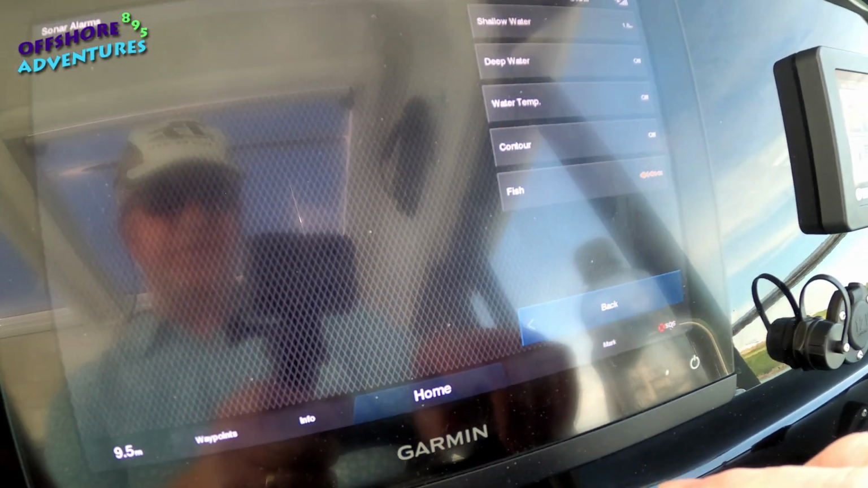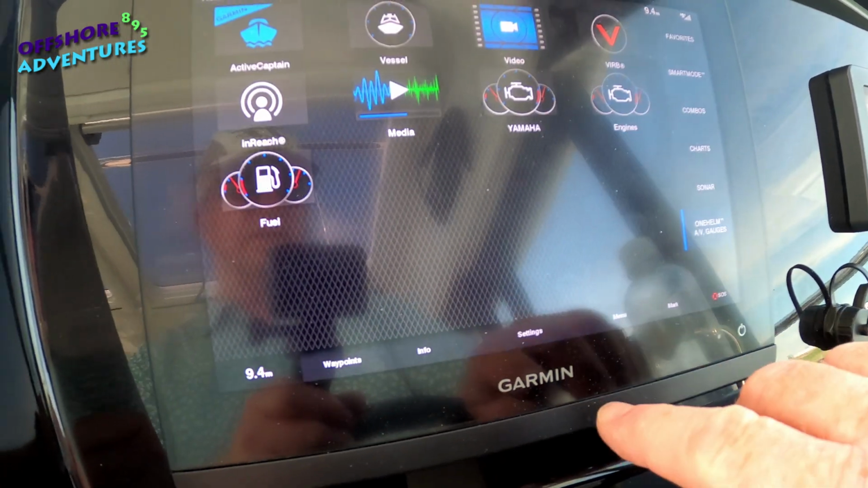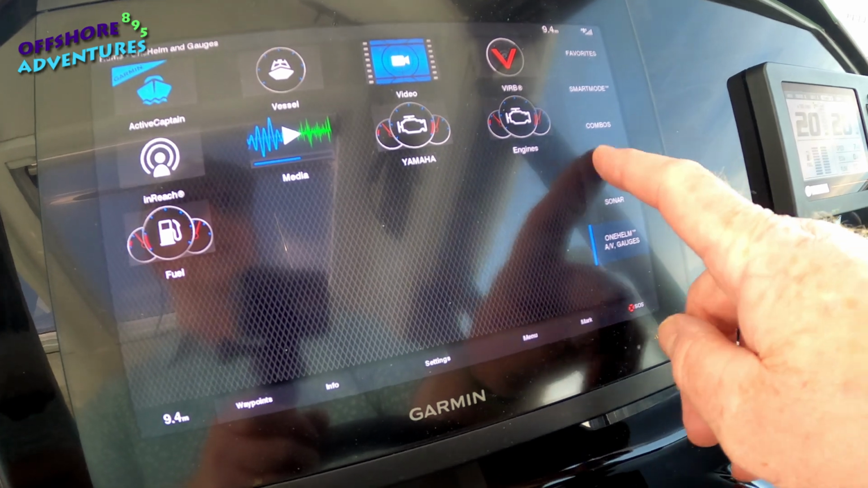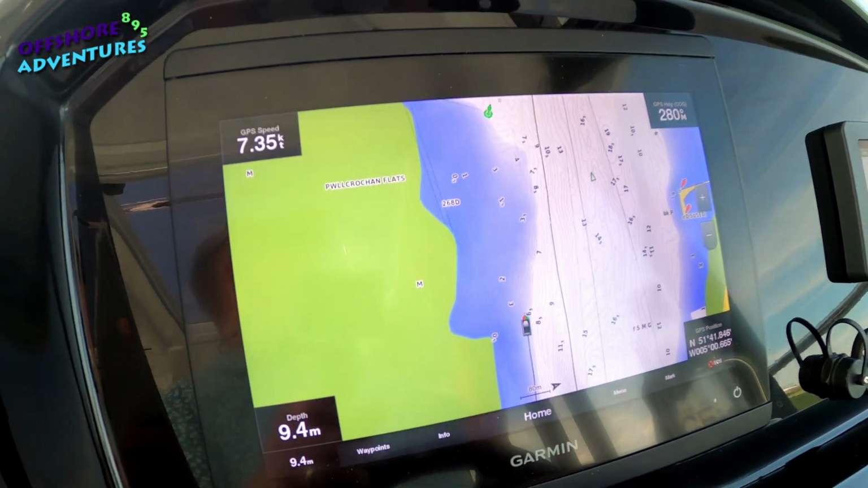So that's the fish alarm set, and now we'll go back to the home button and then to charts, and first and foremost we'll have a quick look at the fishing chart.